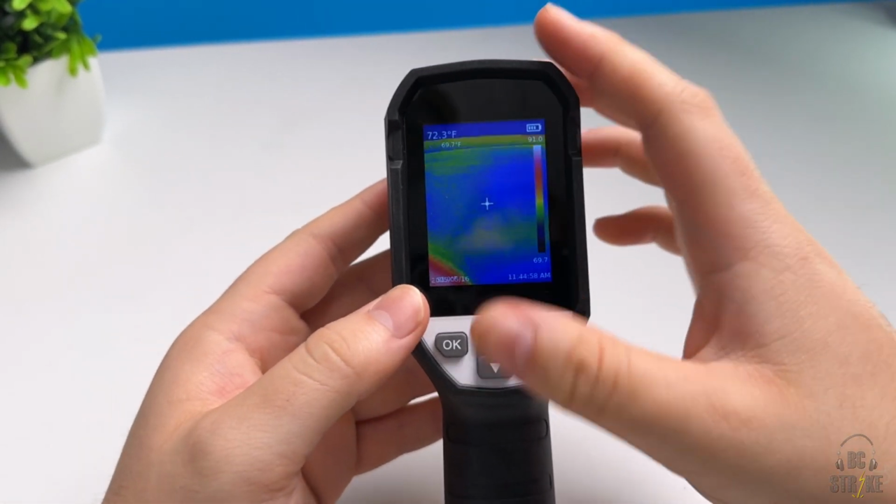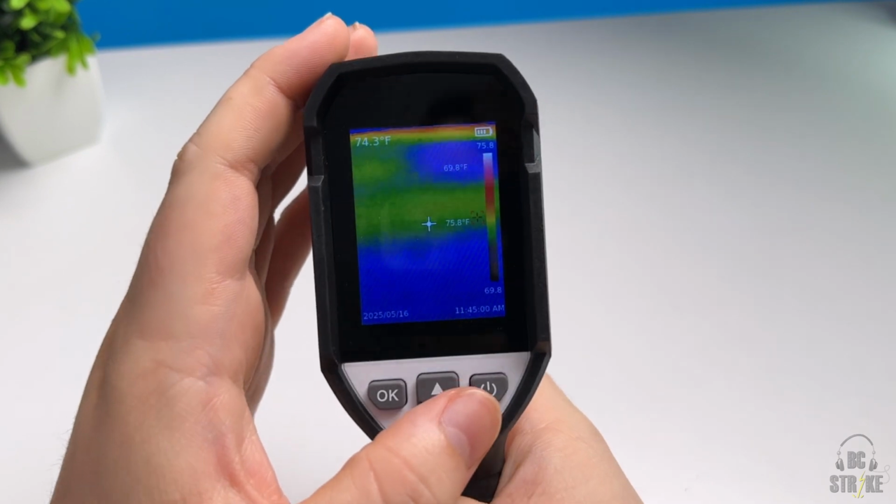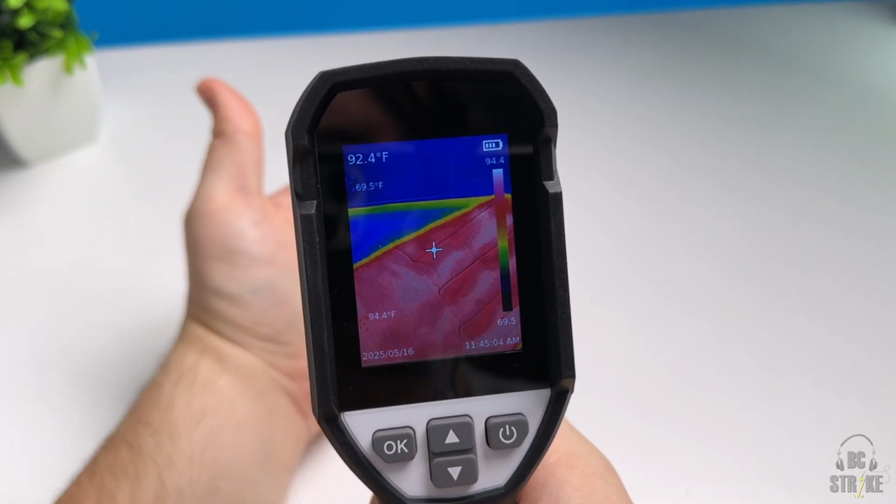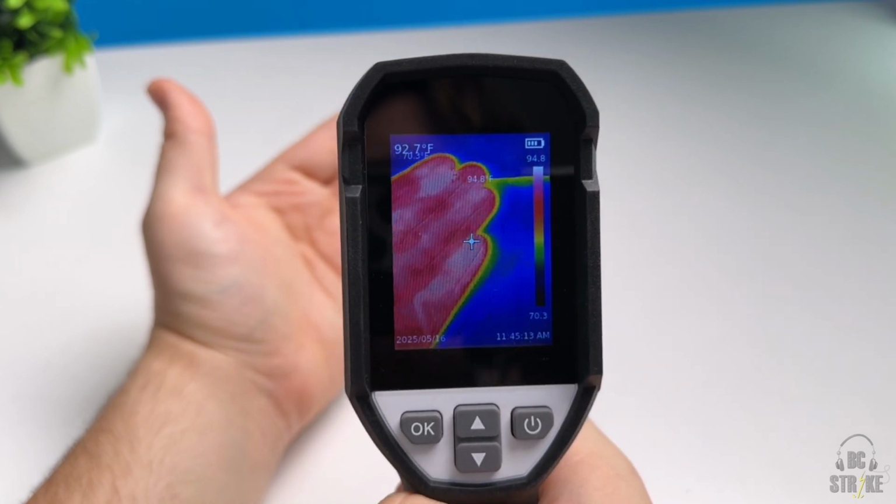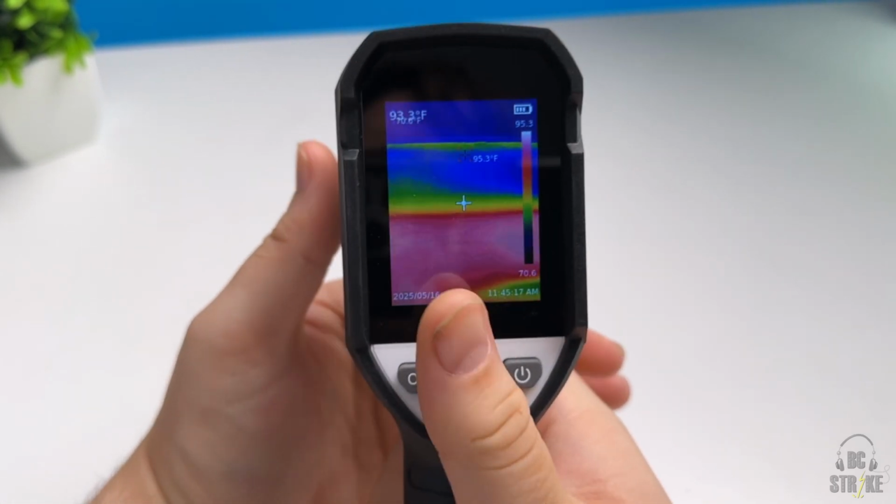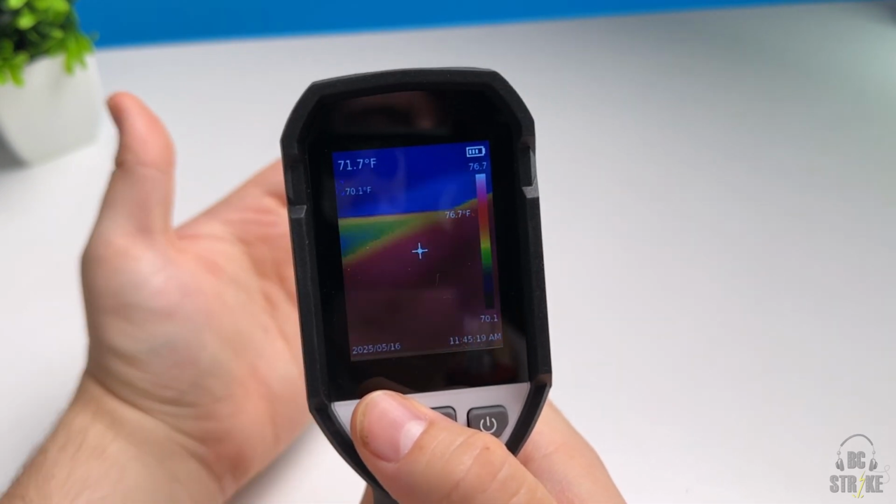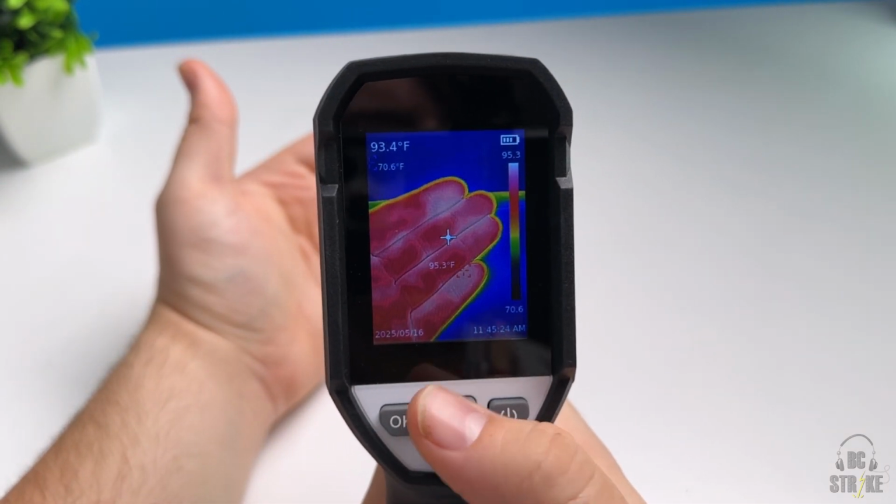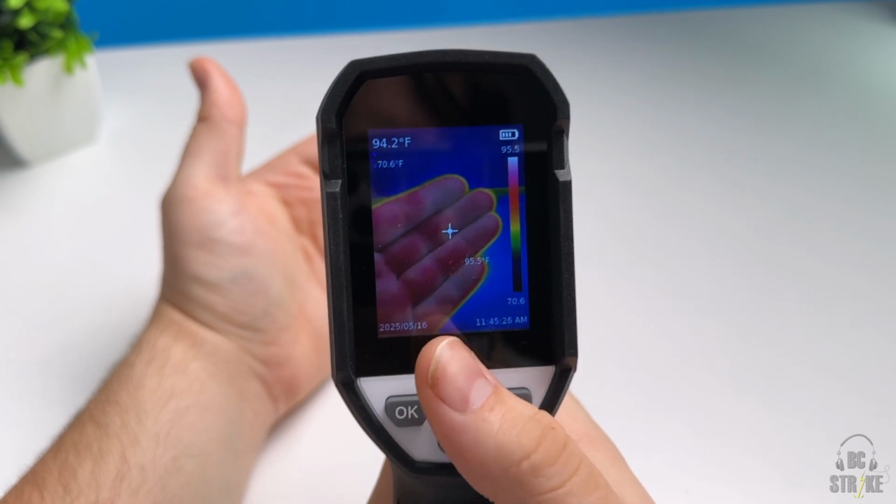But yeah, when you turn it on, it's going to look like this. It's calibrated, and as you can see the hot signatures and the cold signatures. It looks really nice. It's pretty responsive. As you can see, it's not super delayed, which is pretty dope. And then you can click those arrows if you want to go into a more detailed shot, as you can see, so it looks more outlined than just the colors. And we can go back, as you can see, like that.